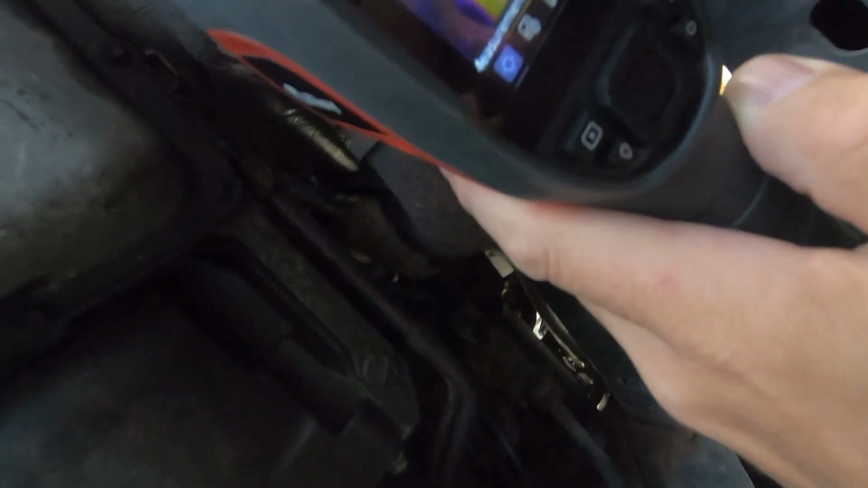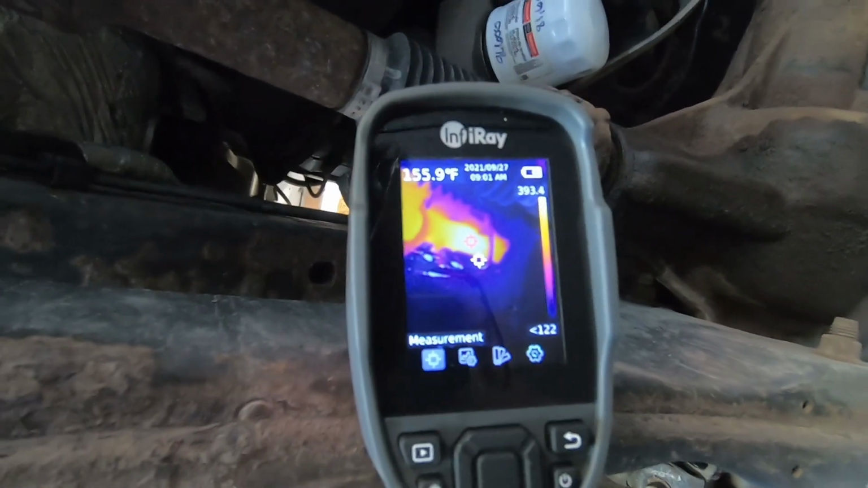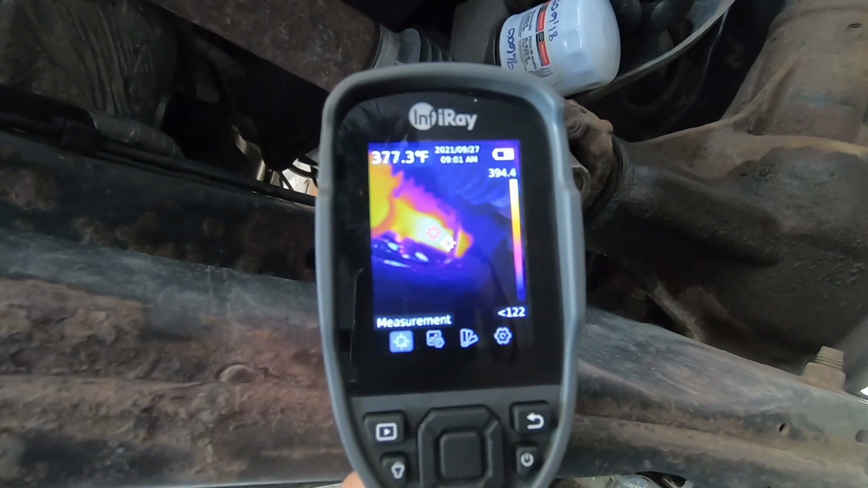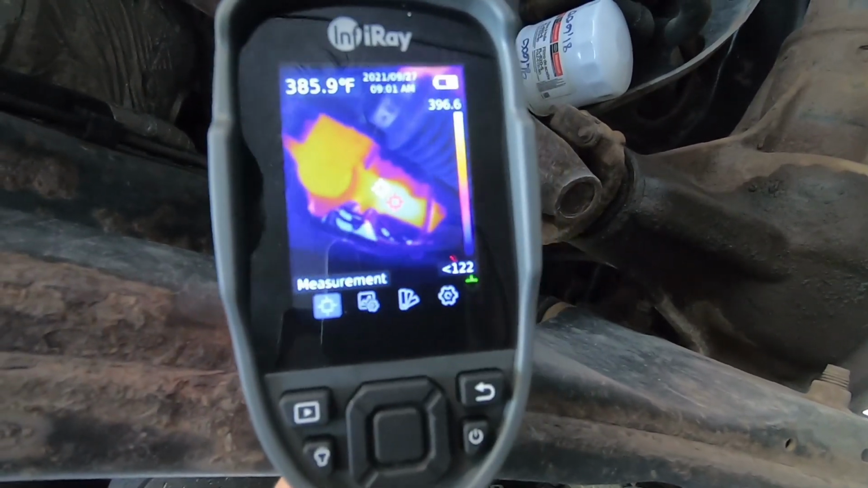Now this has kind of a crossover version where it will overlay the picture and put the thermal image there so you can see both. And it allows you to see exactly where you're at, what's happening, especially if you're working with really hot areas in some cooler areas, which really makes this great.